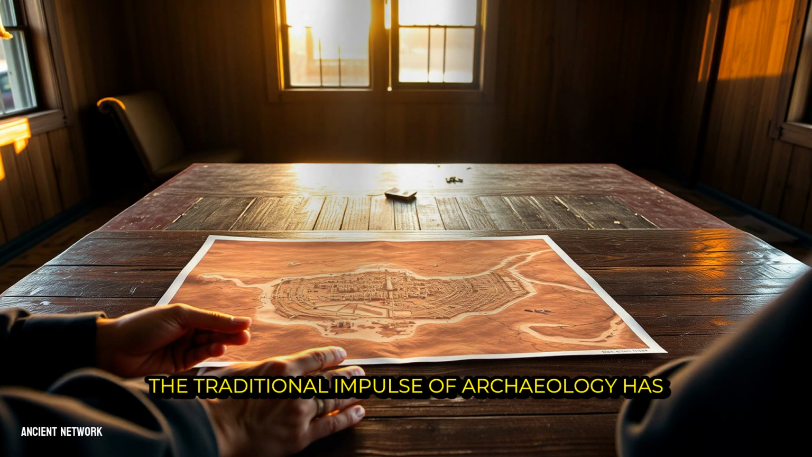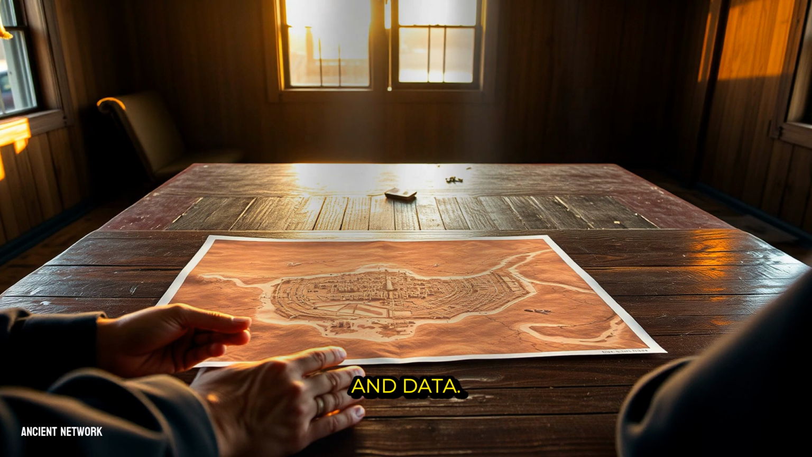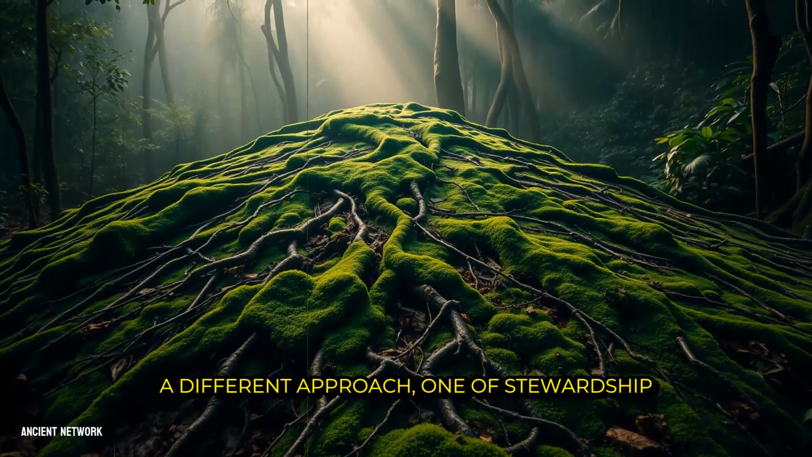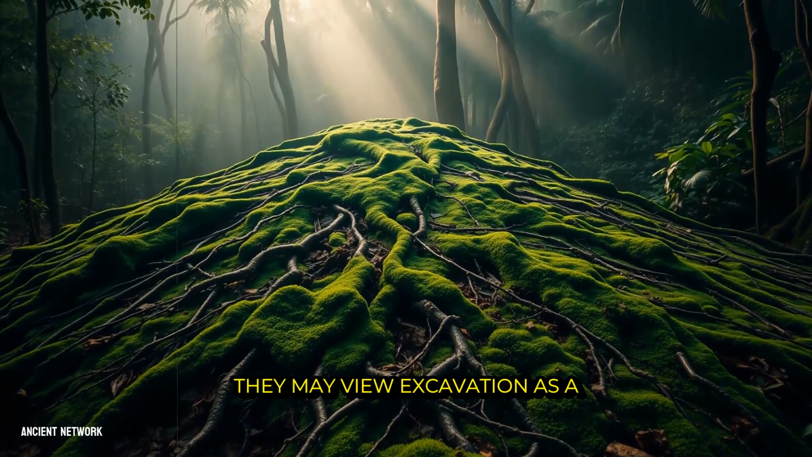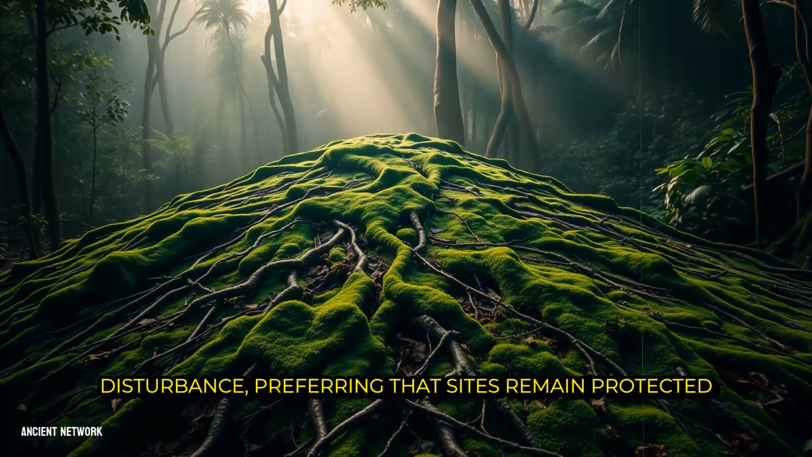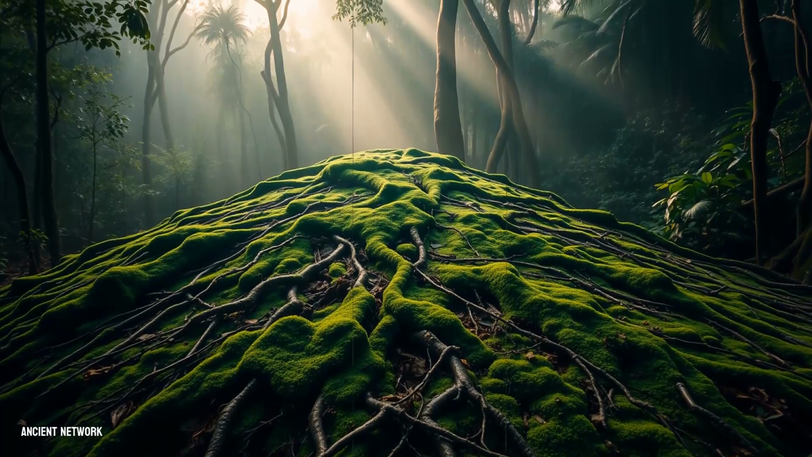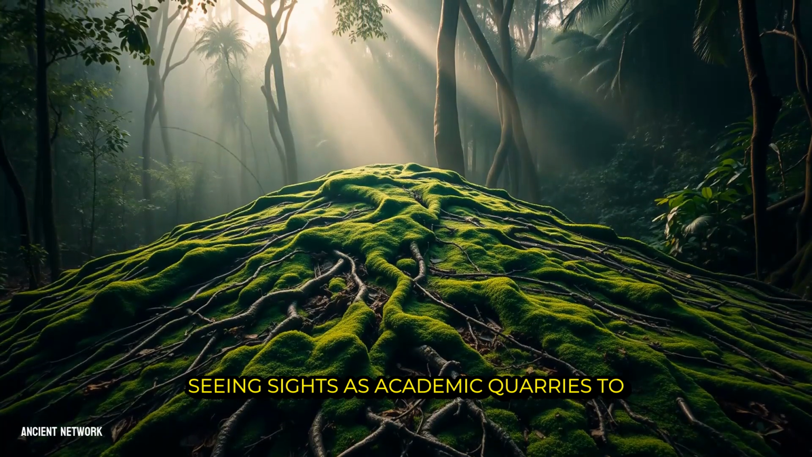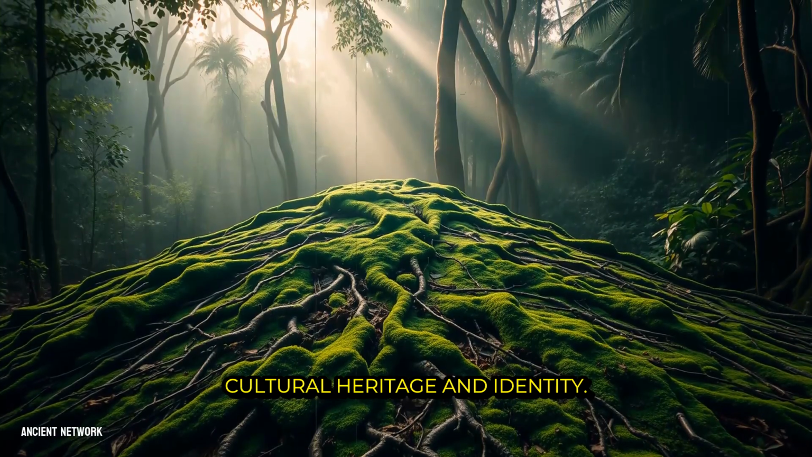The traditional impulse of archaeology has been to dig, to recover artifacts and data. Yet many communities today advocate for a different approach, one of stewardship and non-invasive study. They may view excavation as a disturbance, preferring that sites remain protected and whole, their stories safeguarded within the landscape itself. This perspective urges a shift from seeing sites as academic quarries to respecting them as active parts of cultural heritage and identity.